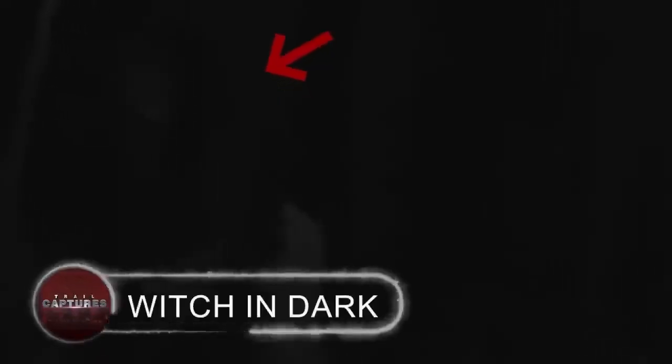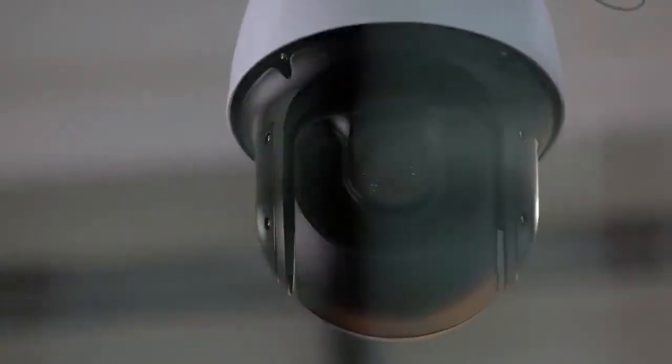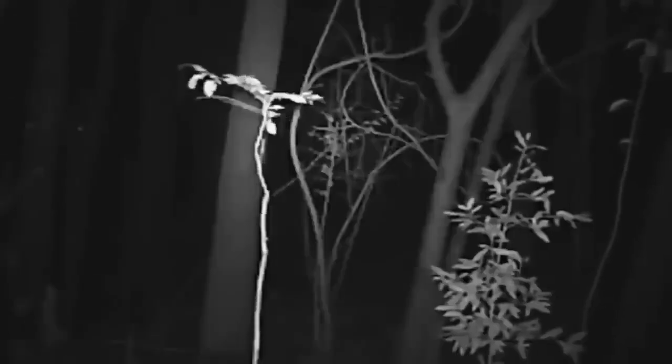Witch in dark. A farmer installed a trail camera to record what happens there after midnight after hearing odd noises for a few evenings in a row. At first, nothing was captured, but when the man had started giving up hope, an unsettling figure started to appear from the screen. The monster had luminous eyes and an alien-like visage, giving it the appearance of a witch.